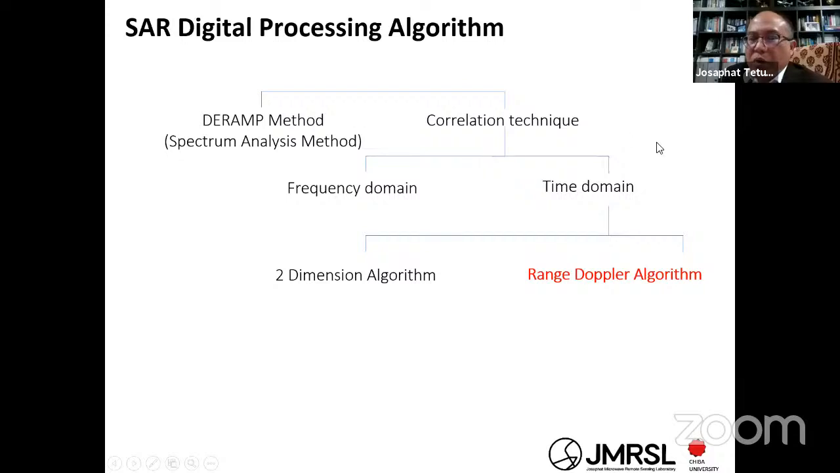It is easier for us to know about the process of SAR image processing. The time domain is a two-dimension algorithm. And another, I think the most famous algorithm, is the range Doppler algorithm, or RDA. I want to talk about the RDA.